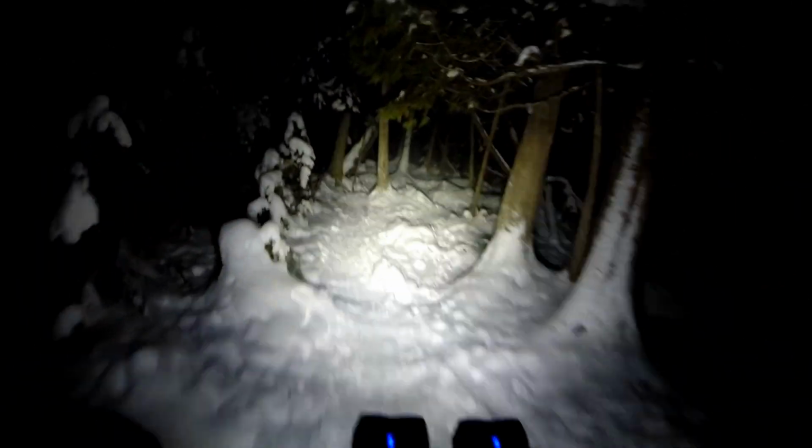This is the swampy section that's not really rideable in the summer. It's only rideable in the winter time.